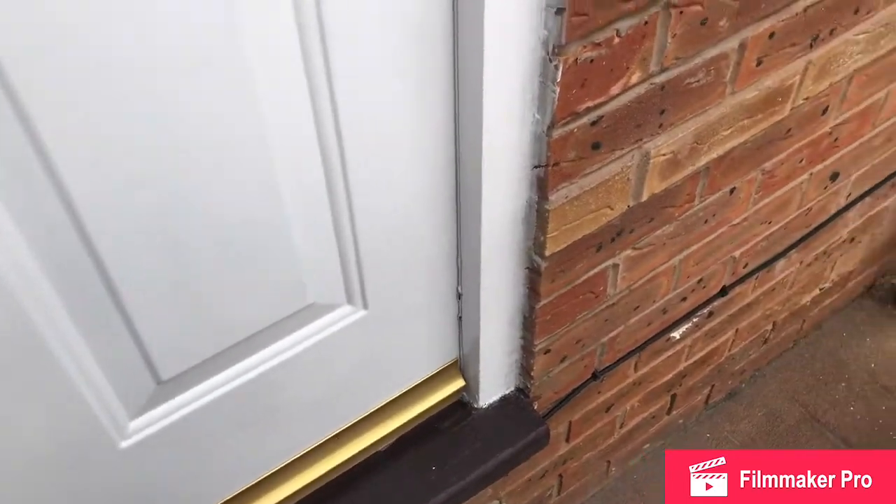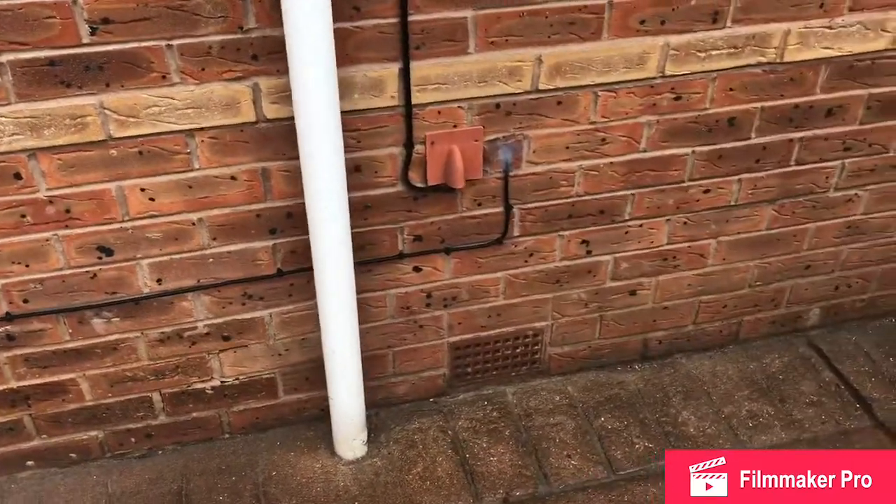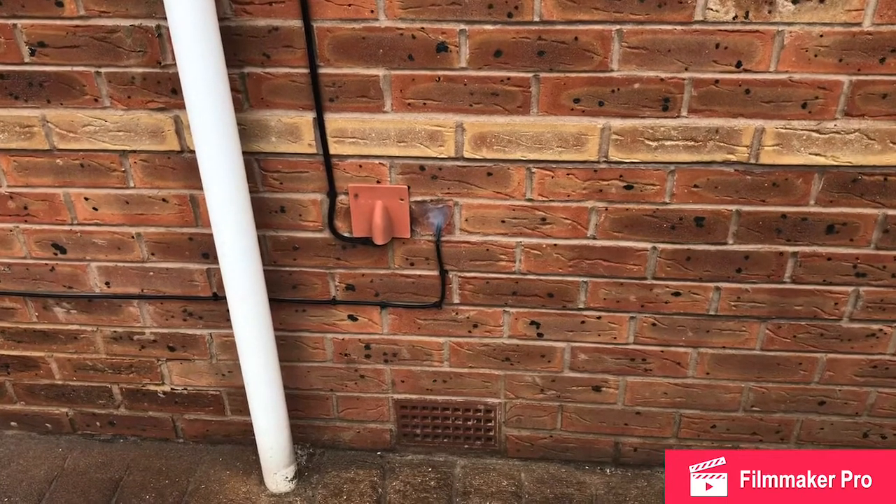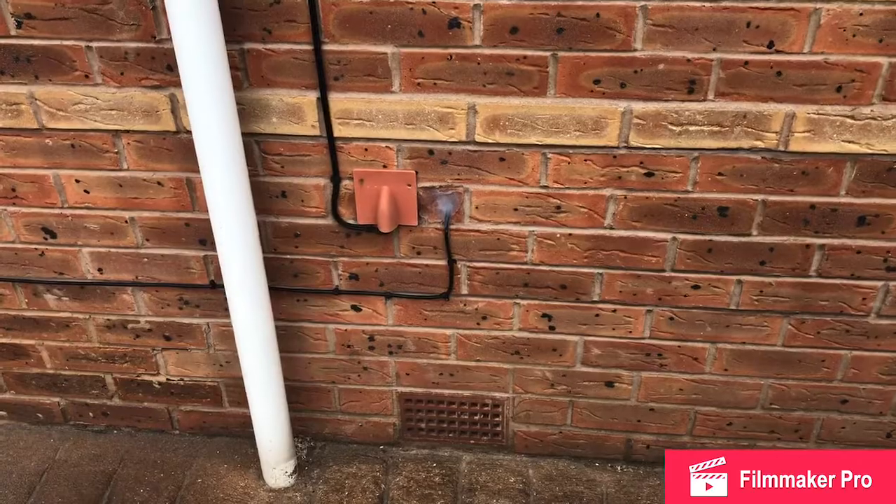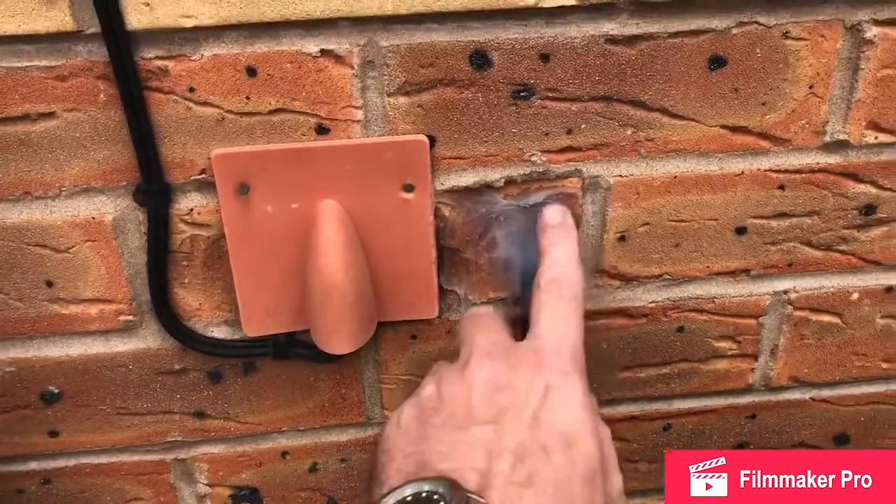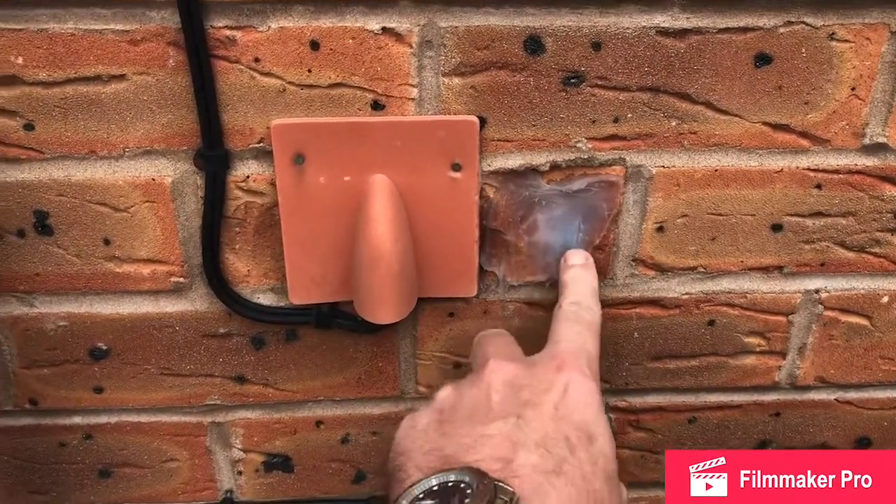Now we'll move on to cables. When you get workmen in your house, they're often less than careful. I don't personally trust any tradesman to do their job with thermal efficiency in mind. Virgin Media cable there, that's very well sealed. I'm quite impressed with that.